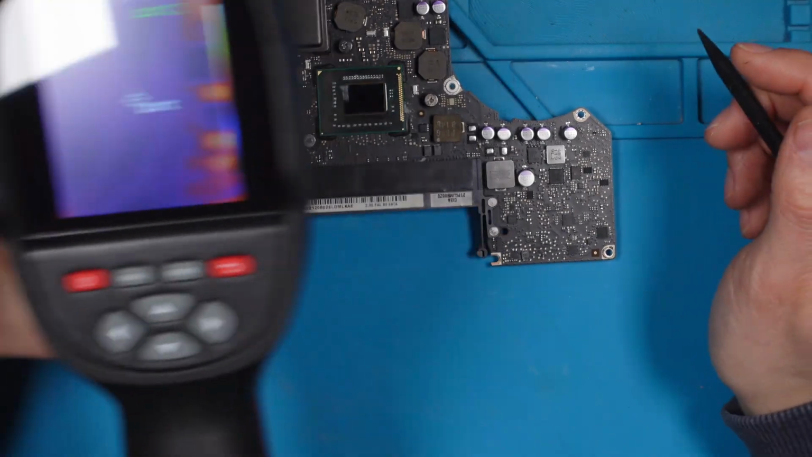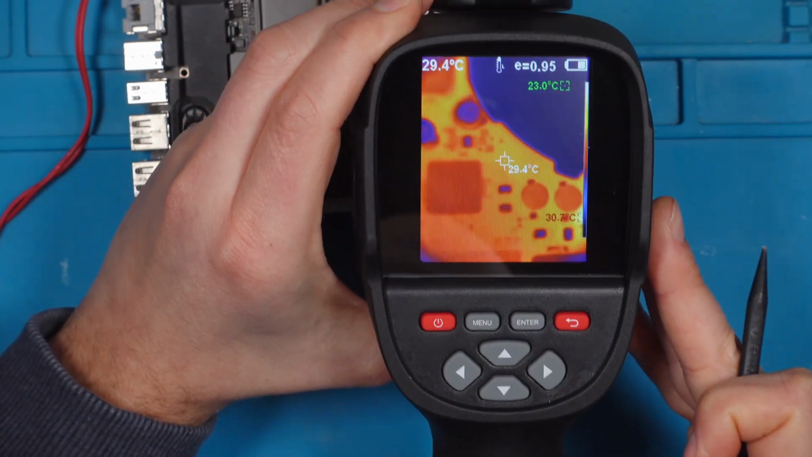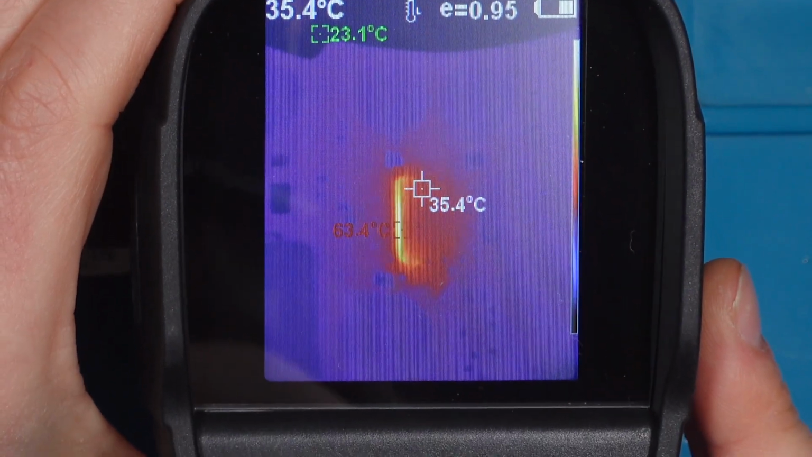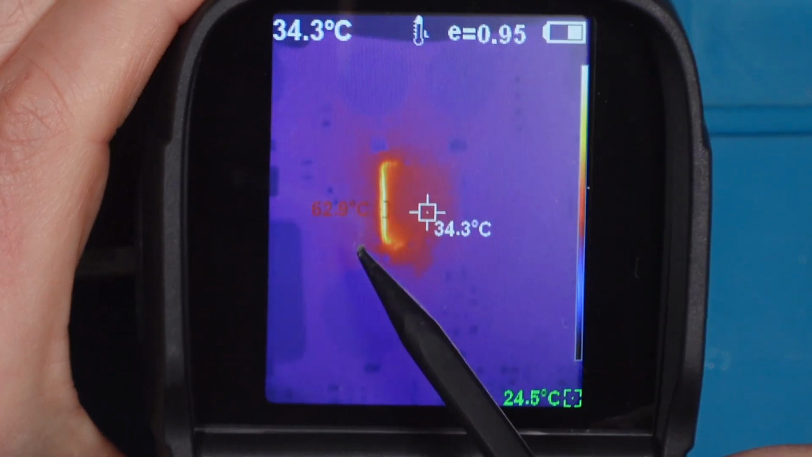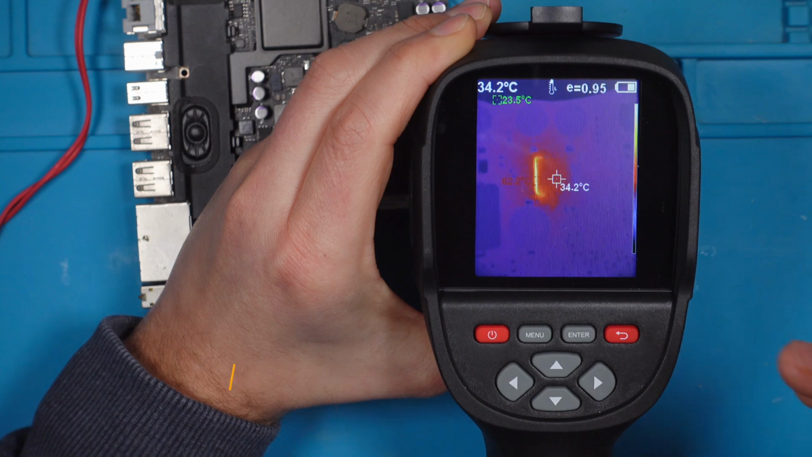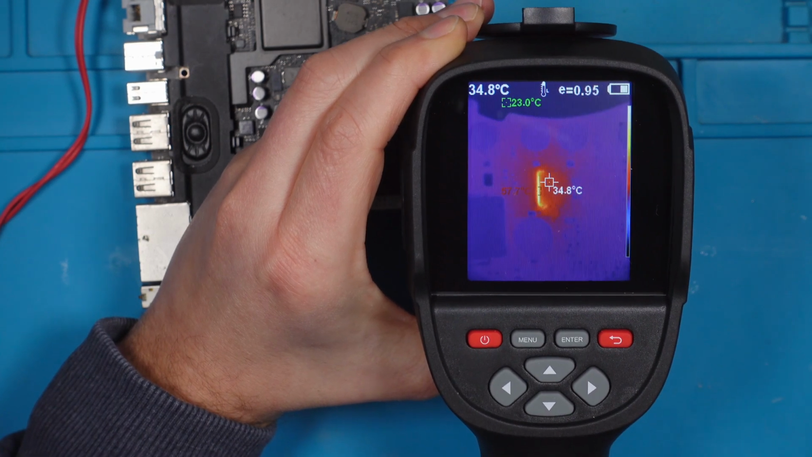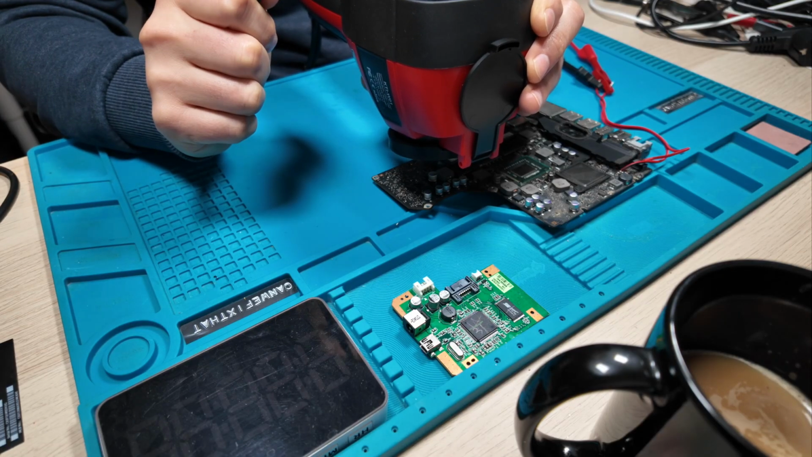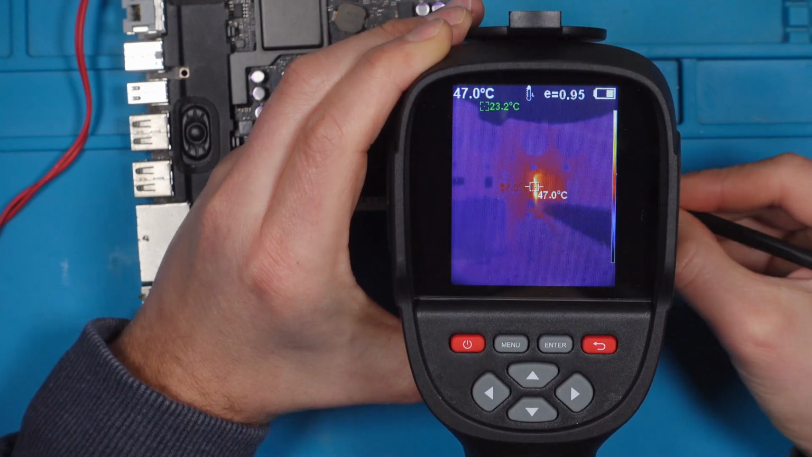So what else do we see? What is that? We have something here. Have a look. That's quite hot. 60 degrees C. That's always, or not always, but often a sign that something gets really hot. I mean, sometimes a voltage regulator or stuff like this could go this high, but yeah, most of the time it's not that healthy. So, if we have now here a closer look, let's see where it is.